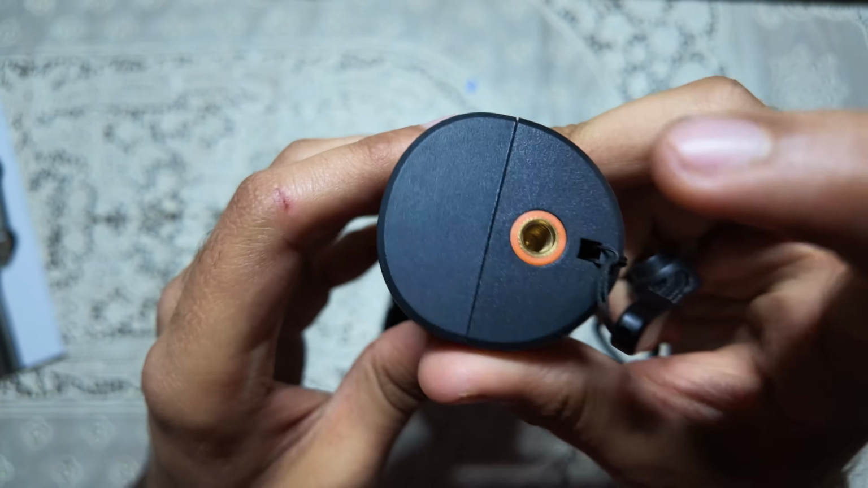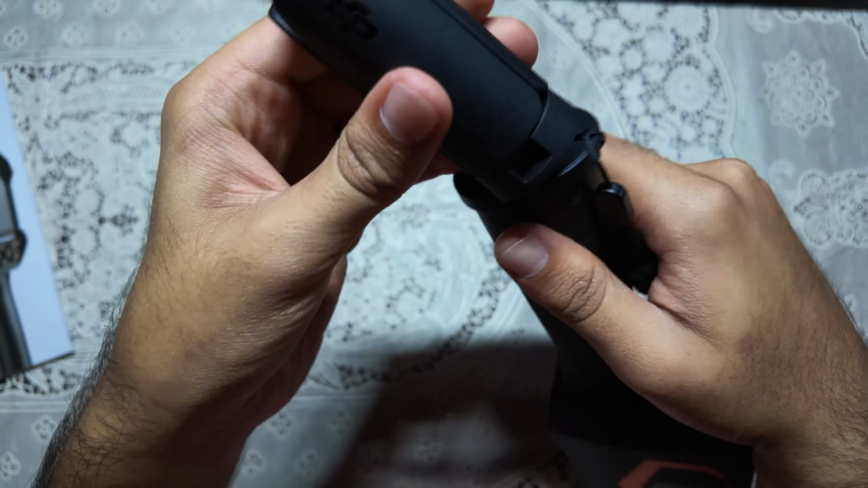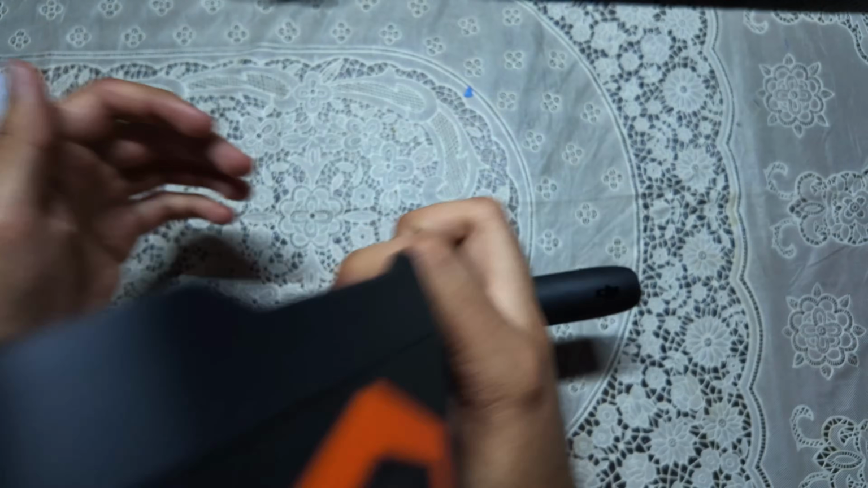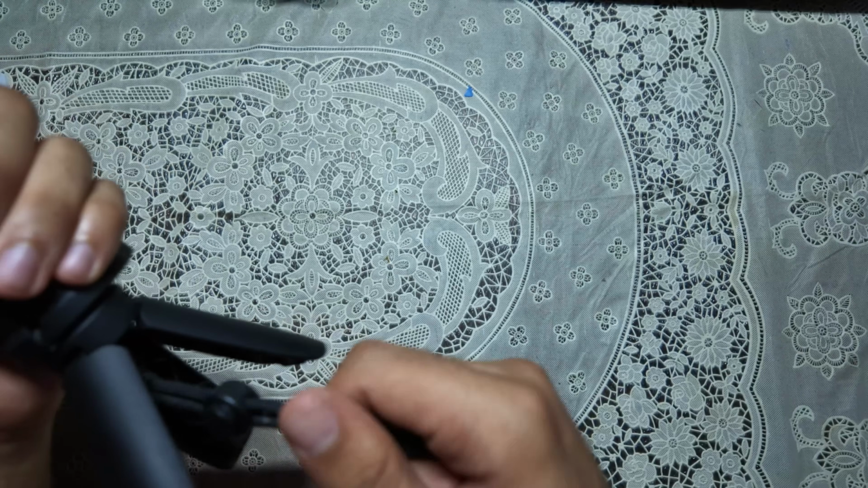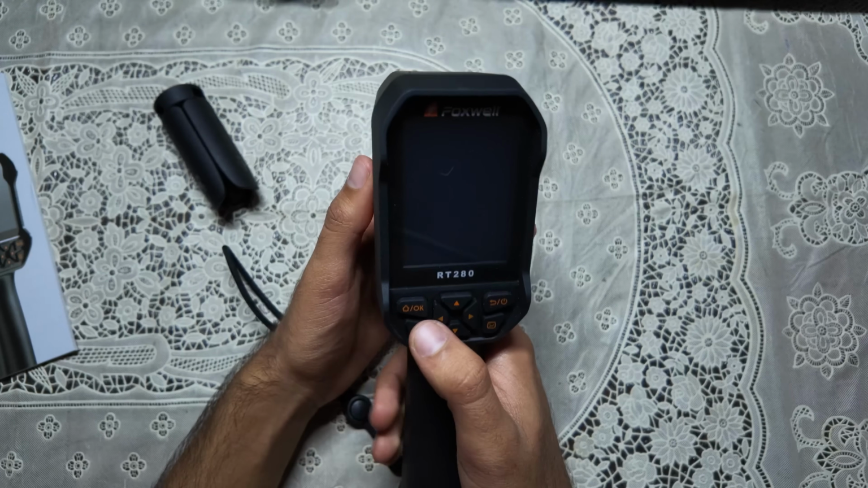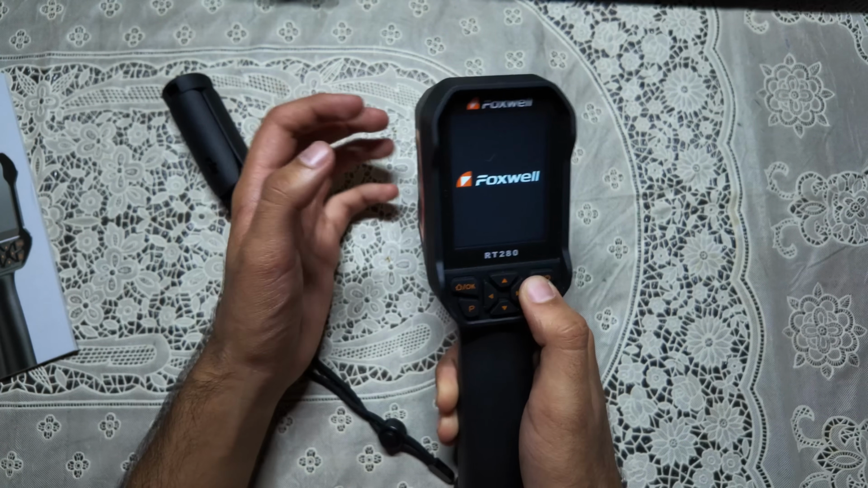We also do have a 1/4 inch screw over here, so I can basically use my camera's tripod like this, or even a bigger tripod if I am out there in the field, and now my camera can stand up like this, which is really nice. And maybe it will also give you a little bit better grip, but to be honest, the grip is already really good on this. And to power it on, all we do is come over here, press and keep on holding it, and it will turn on.